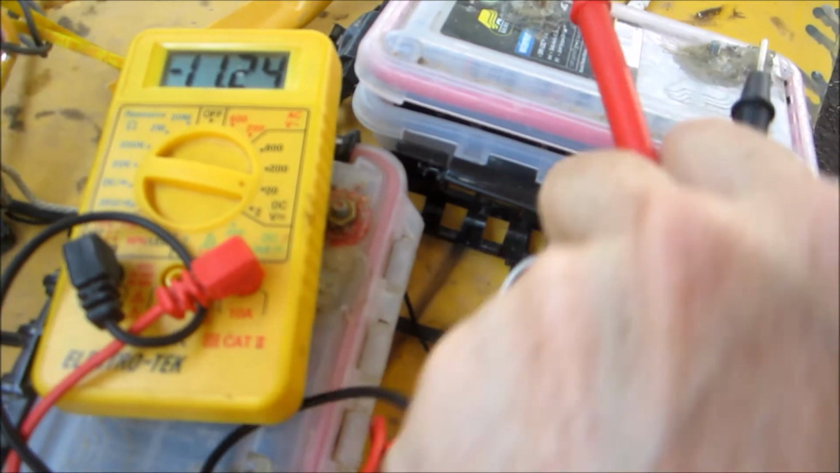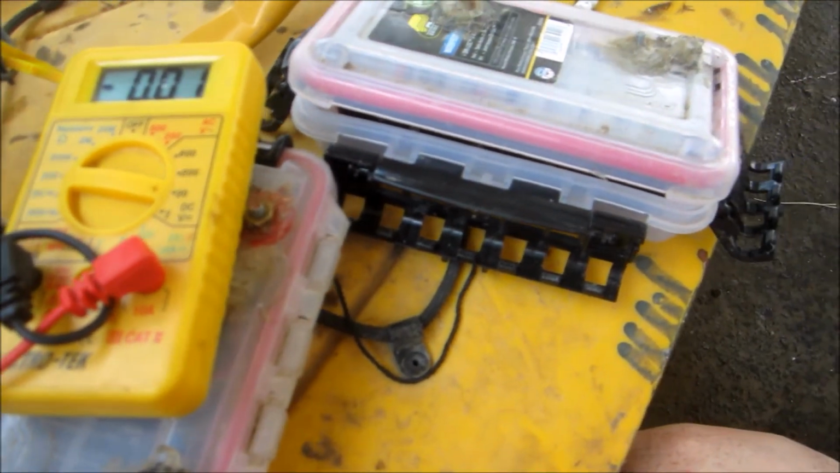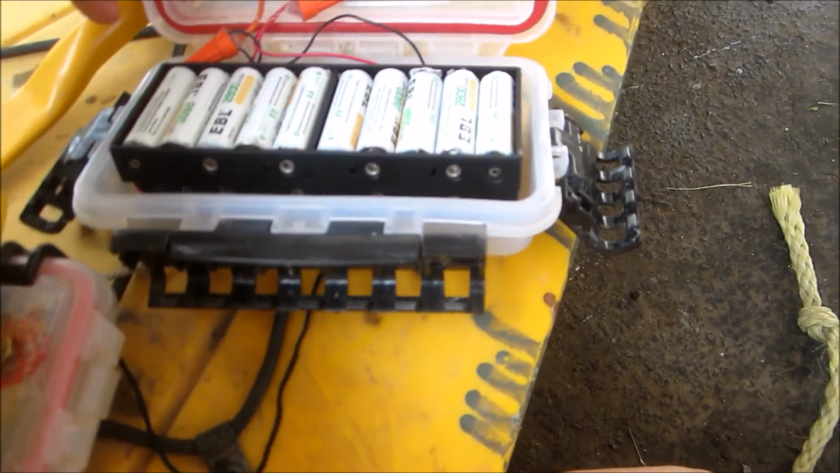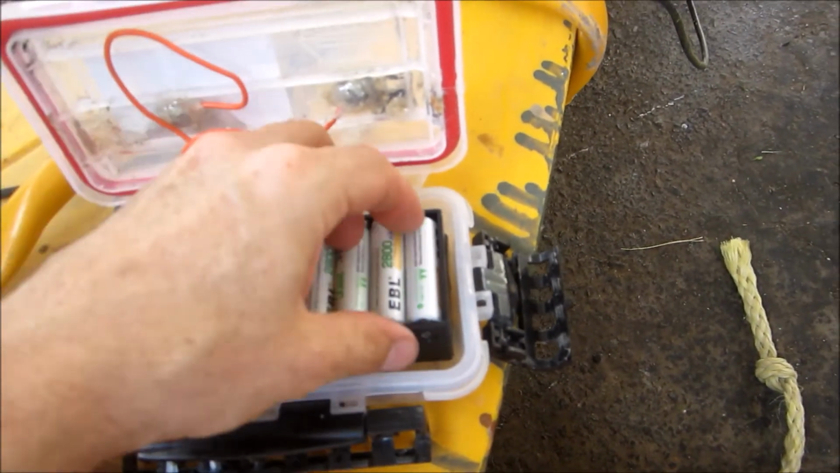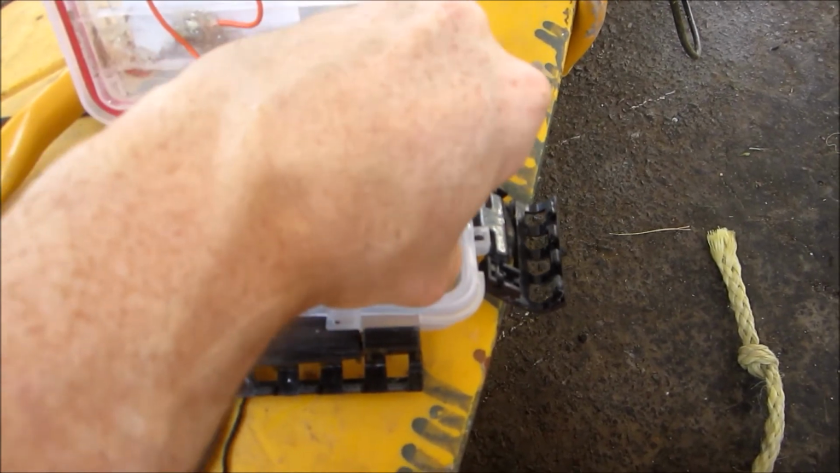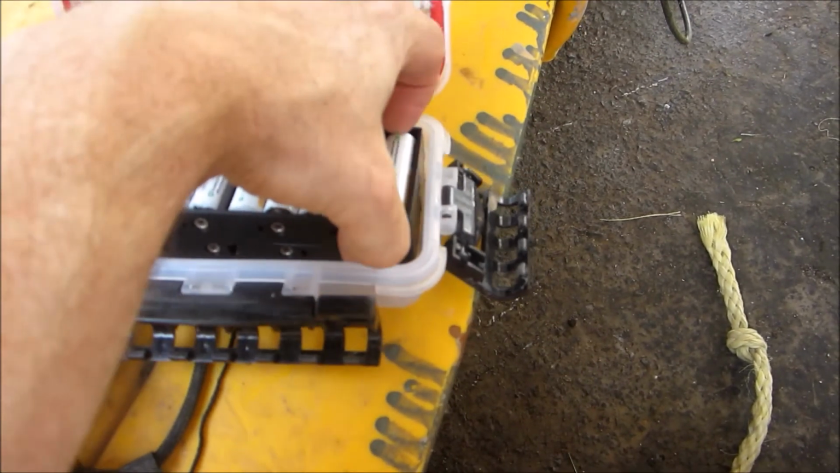So I use the EBL 2800 nickel metal hydride batteries. Got those on Amazon. There's a pretty good price. They come with battery chargers, so I can just charge everything up at once overnight.